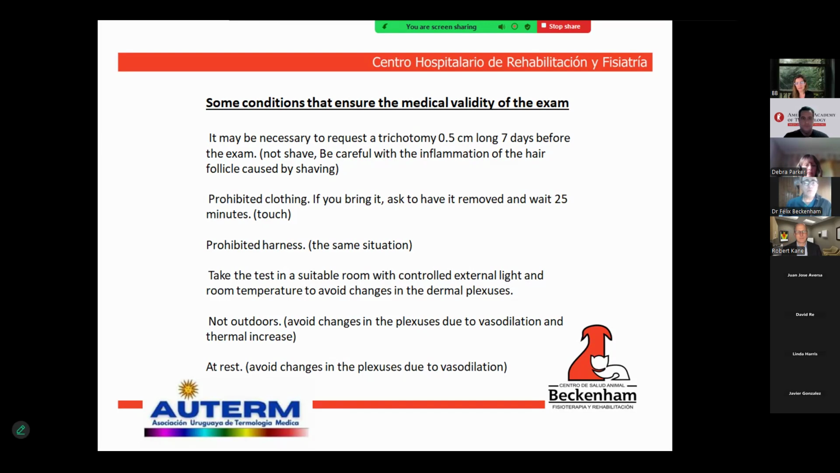I know that this is difficult, sometimes impossible in horses, but in dogs and cats, please not outdoors to avoid changes in the plexus as well, okay? And all these patients must be at rest, to avoid changes in the plexuses due to vasodilatation.